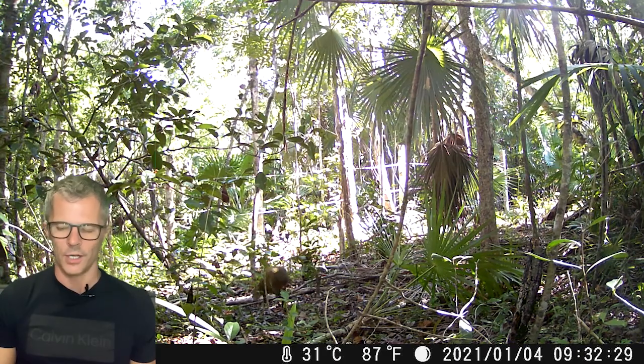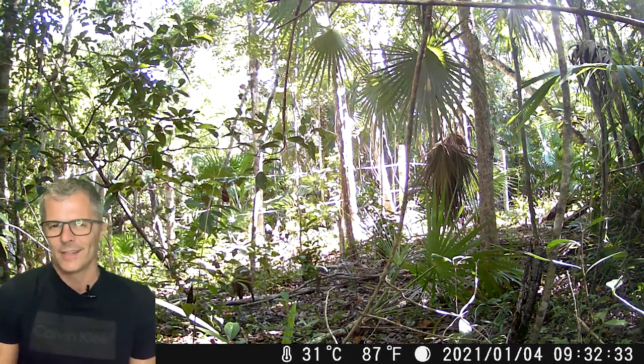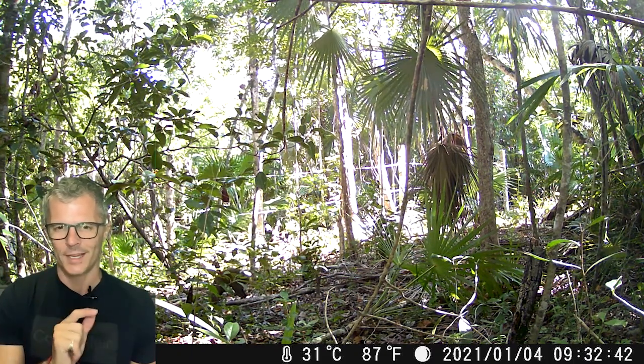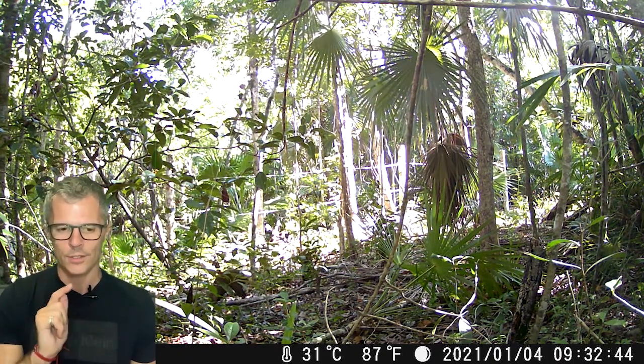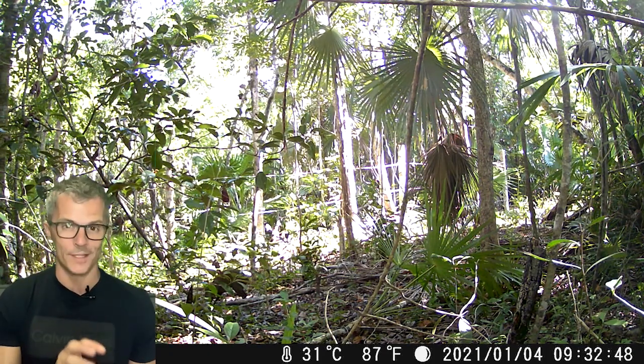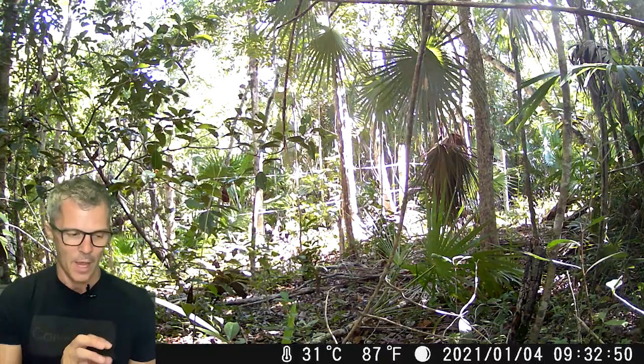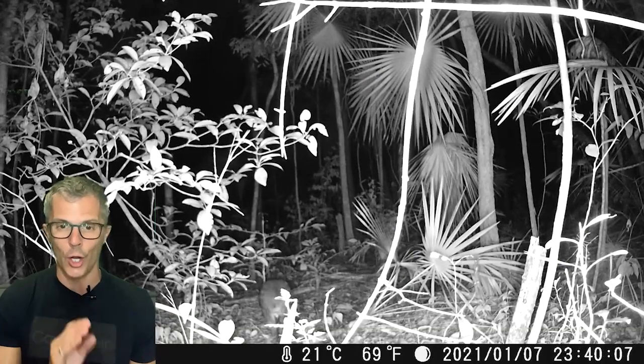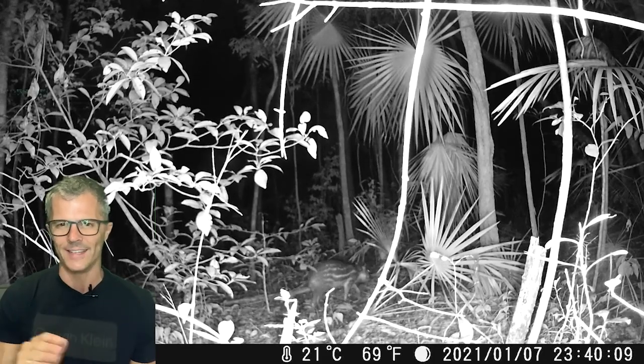Now this first creature, we've captured this a few times before. I say it looks like a capybara type rodent. It's definitely a rodent, but I'm not too sure what it is. And I think there's 2 of them. And this camera in particular, I think it was pretty close to the den or the home of this particular species, purely because they triggered it a lot. They triggered the camera a lot to a point where the battery died.